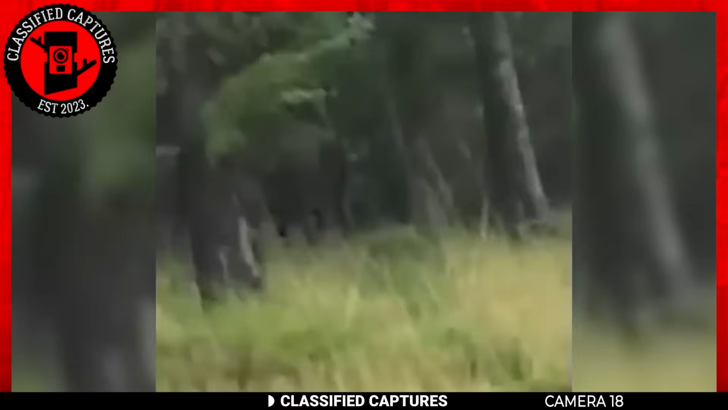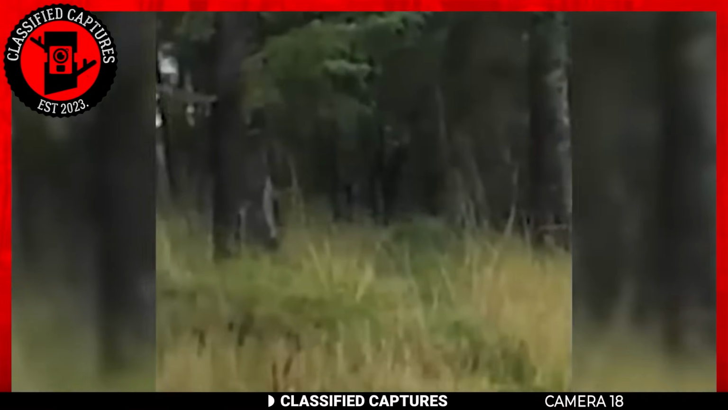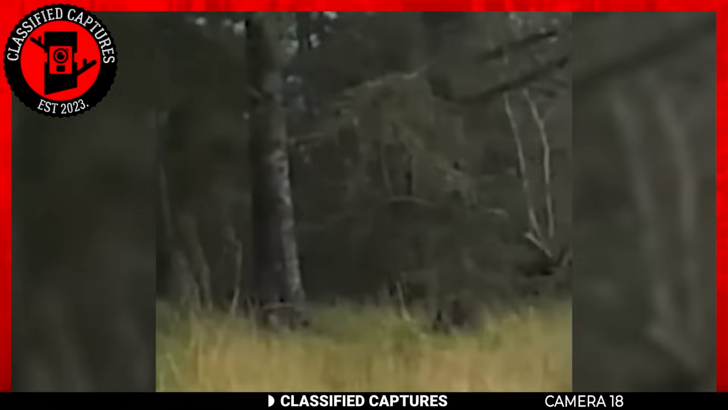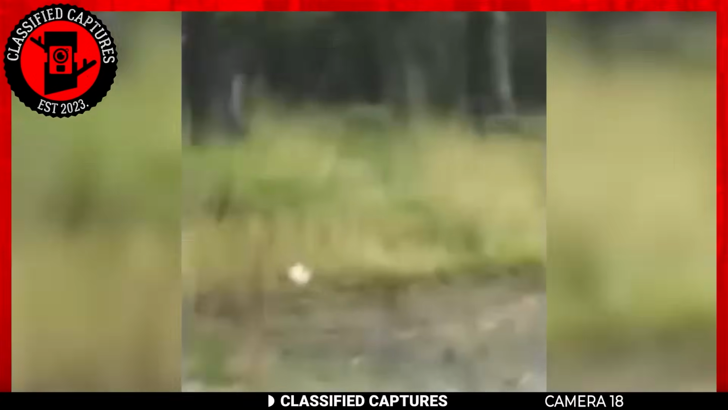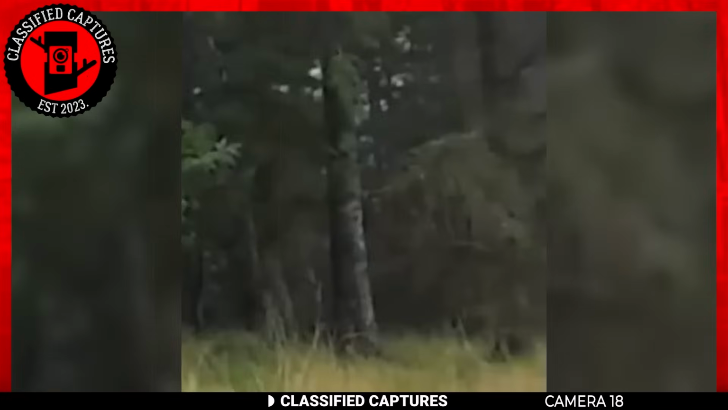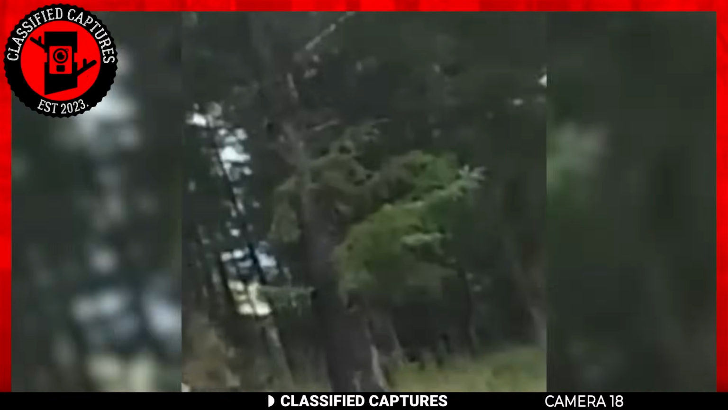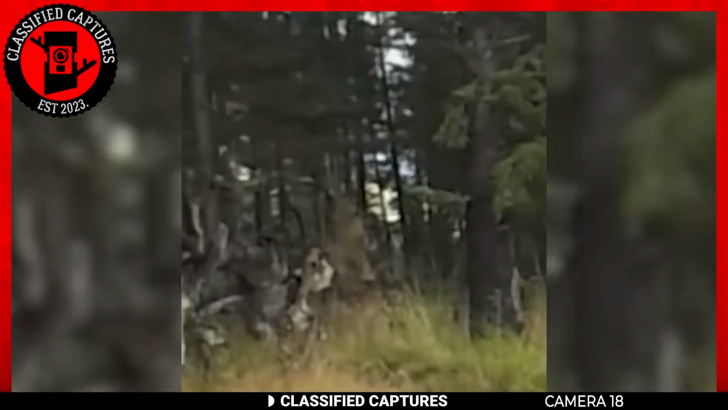Based on the available evidence, this sighting strongly suggests the presence of a Bigfoot, a legendary and elusive cryptid believed to roam remote wilderness areas. The observers' reactions appear to be a blend of amazement and fascination at this rare and remarkable glimpse of an iconic cryptid.